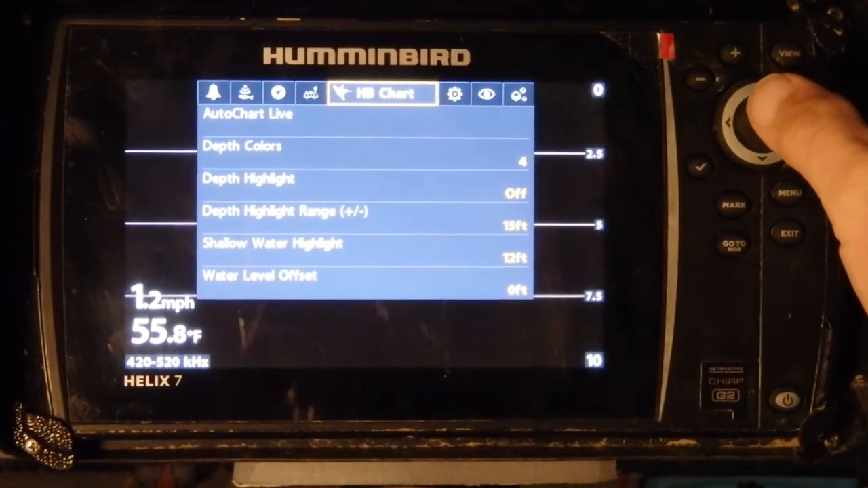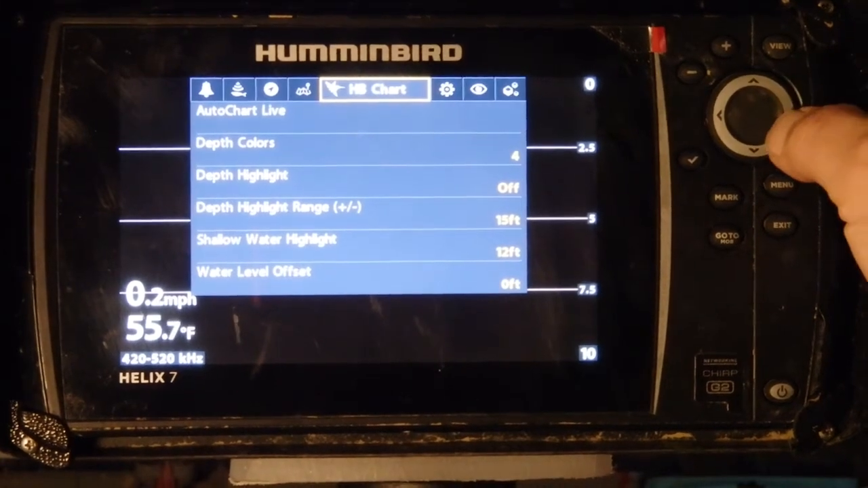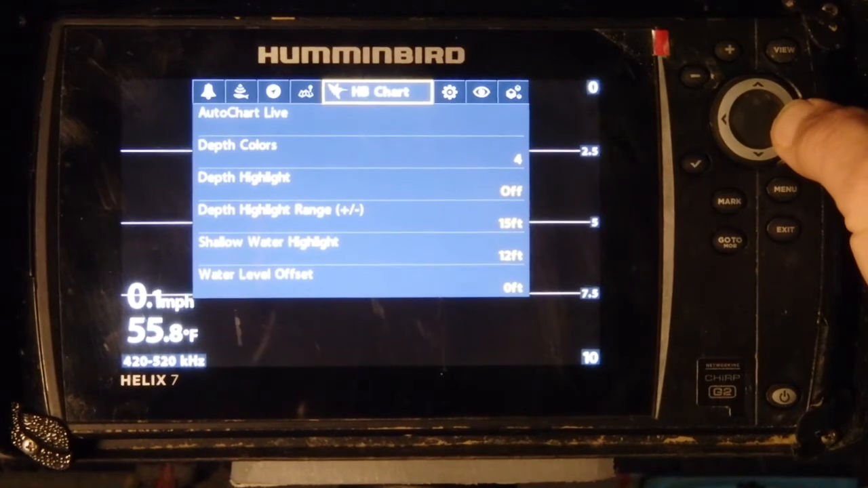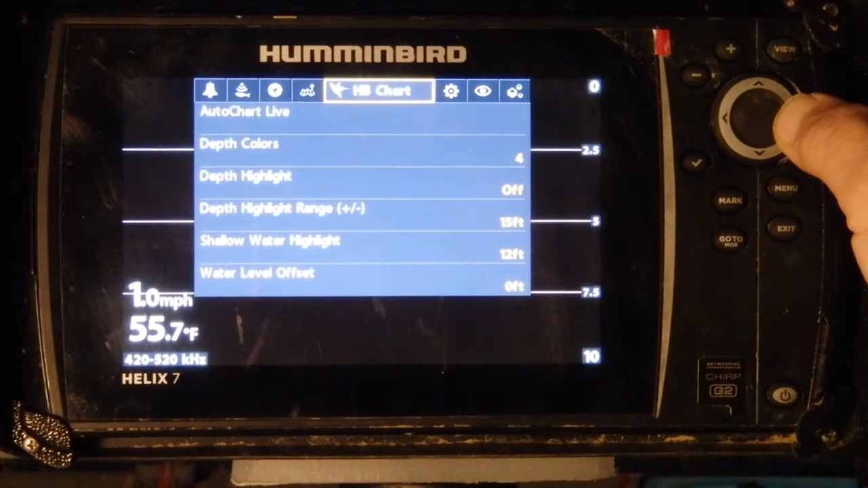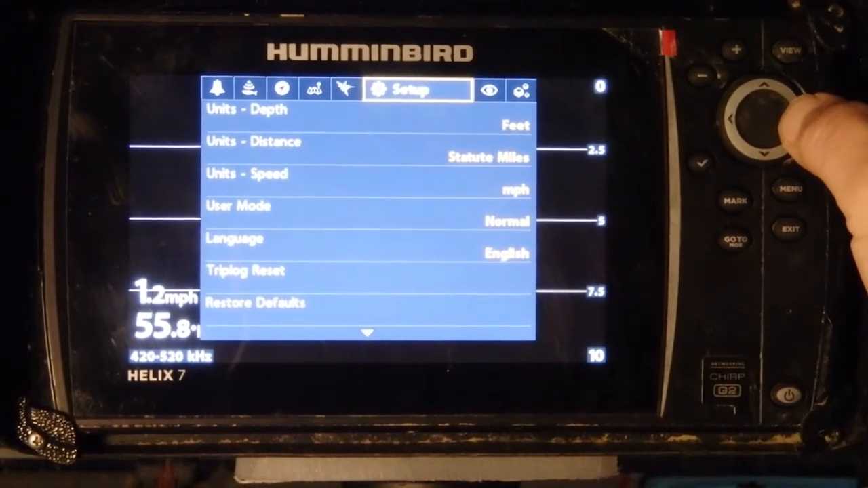I do use my auto chart a lot. This is a great invention because you think that the maps you buy are really accurate until you start charting them yourself, and then you start seeing that there's other things going on. That's actually helped me in a couple areas to see a different pattern that I couldn't see with my other maps. There were all these submerged humps, about 5 feet tall, that weren't showing up on my card that I had paid $200 for, but were showing up on the Humminbird chart when I was charting it live. So with auto chart live, it can really show you some hidden stuff.